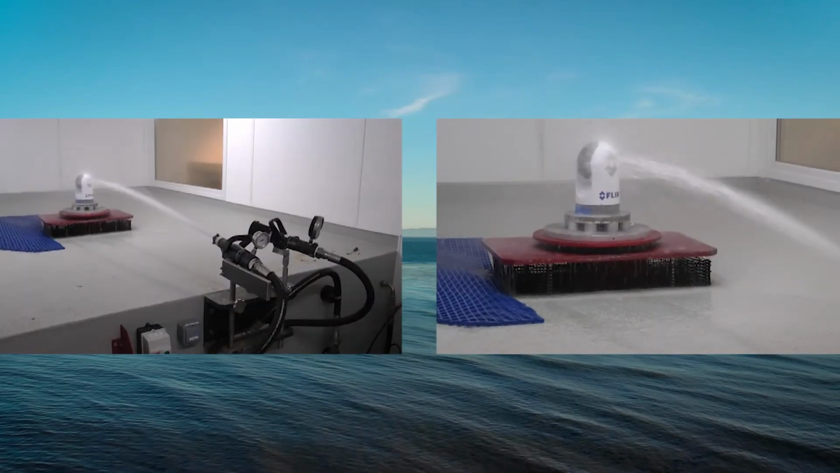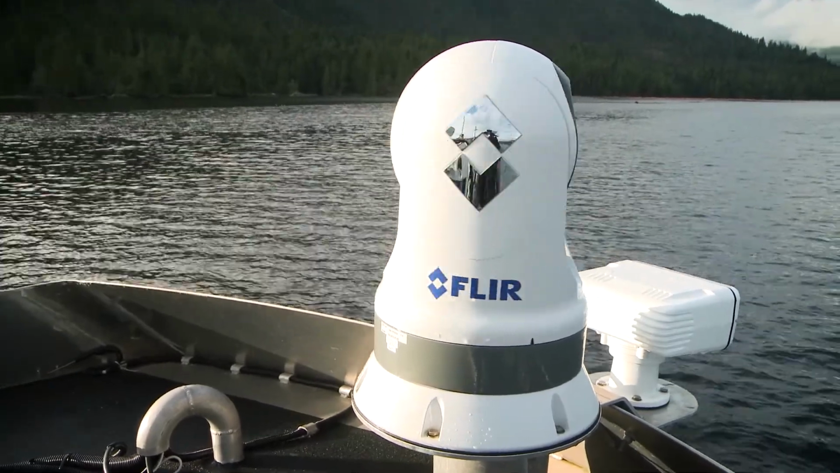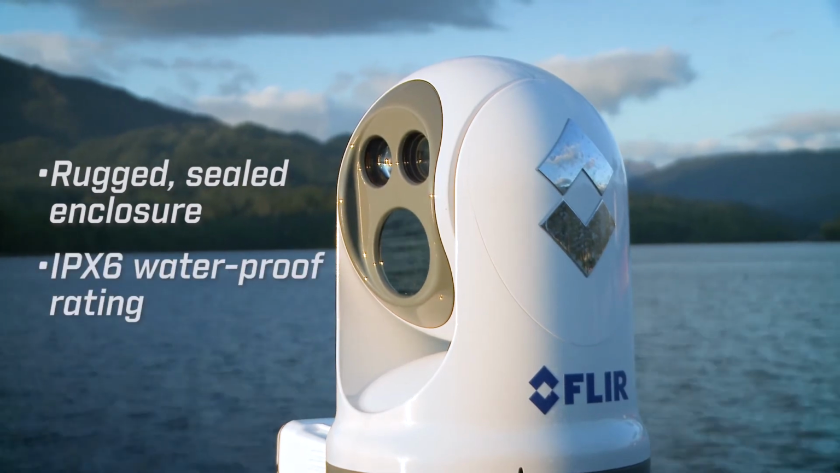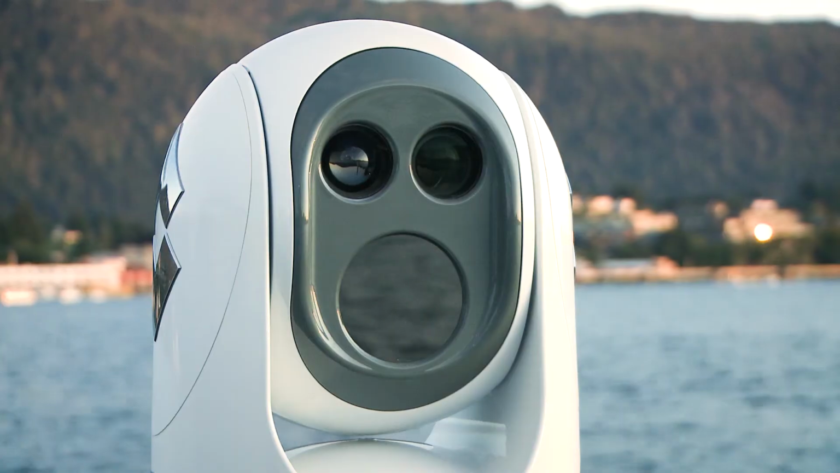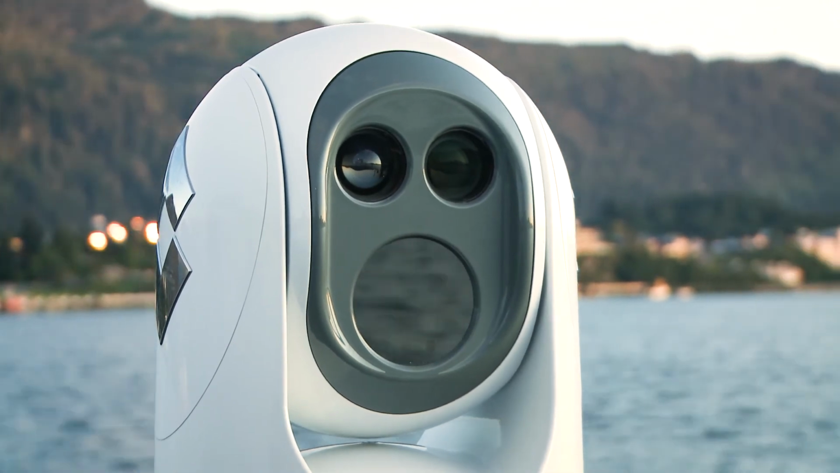We've gone out of our way to torture test it both in the lab and at sea to make sure it'll provide you years of reliable service. The M400 has a rugged sealed enclosure with an IPX6 waterproof rating. It also has a military standard 810E certification. M400 is cold weather ready with automatic lens heaters that'll defrost or de-ice the lenses automatically.